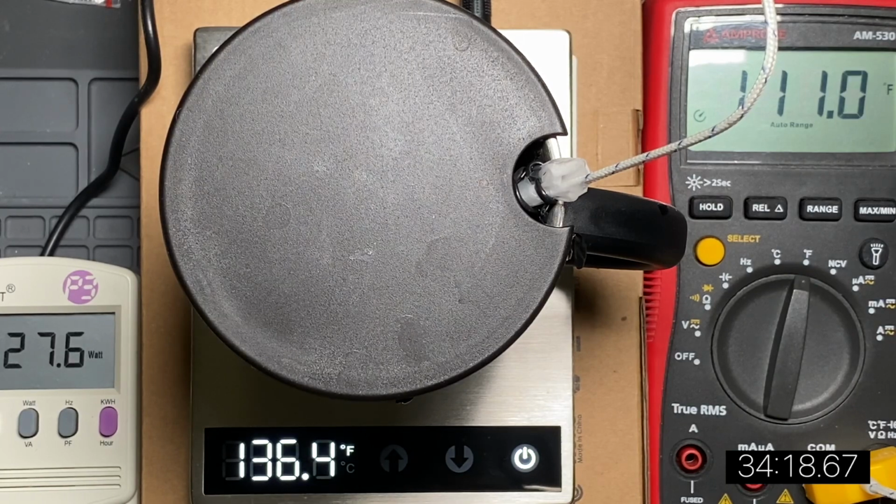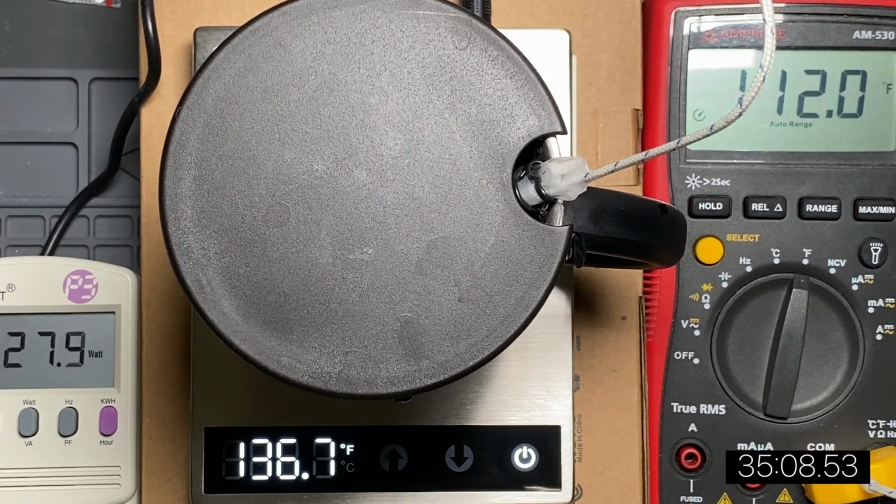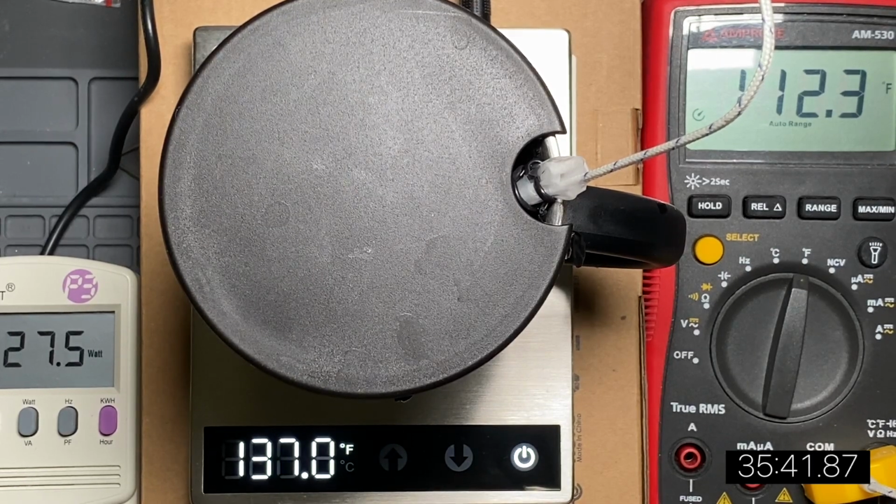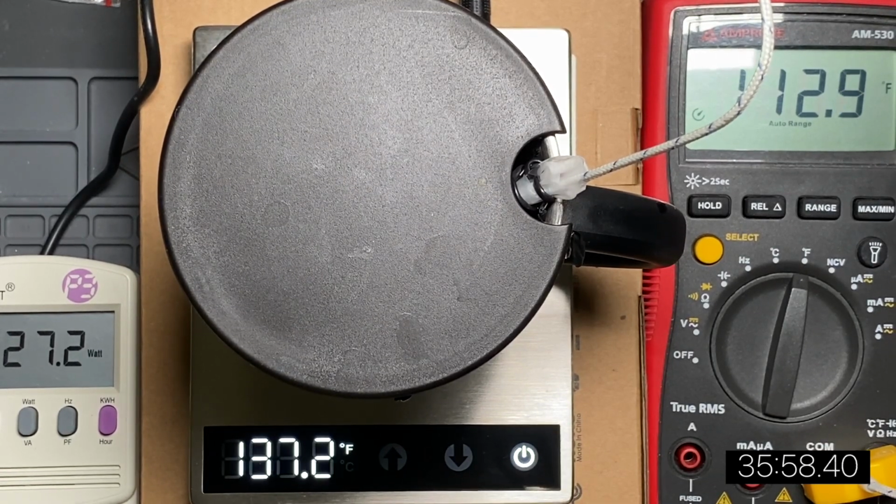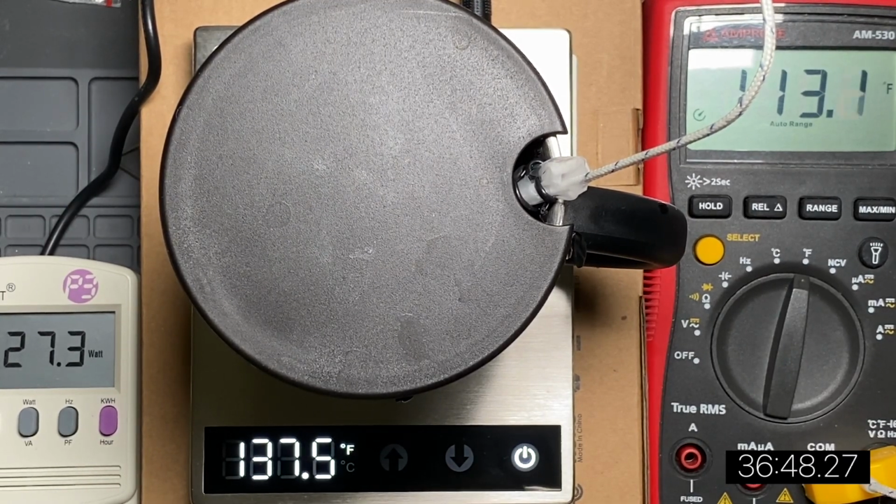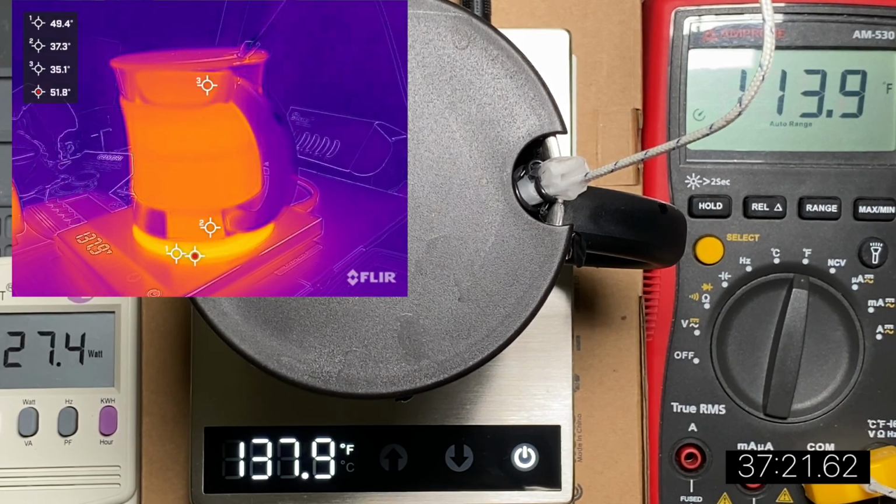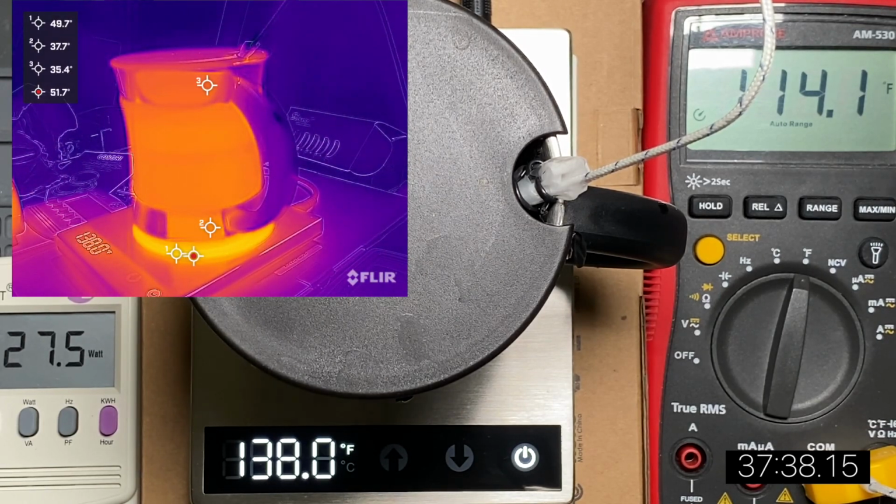I am monitoring the surface of the liquid about every 5 to 10 minutes. And that's to just keep track of how close we are getting to the 130 degree Fahrenheit temperature. And it's important to note that I put the temperature sensor and am monitoring the temperature at the very top of the liquid, which is the coolest part.